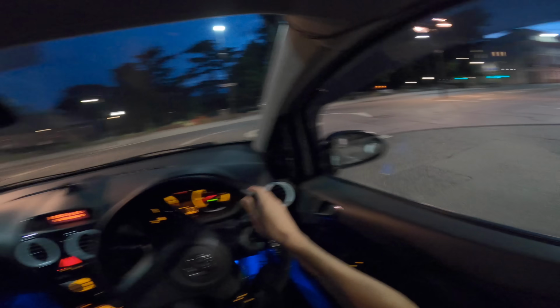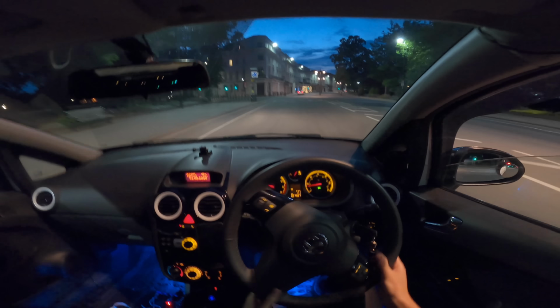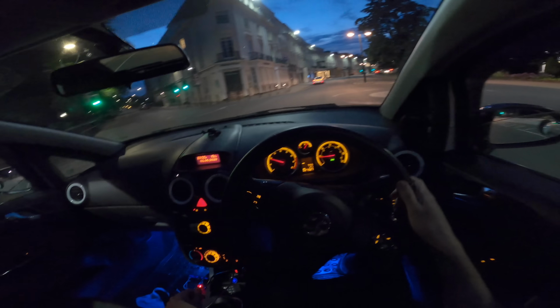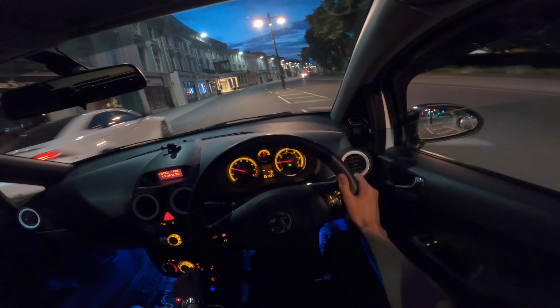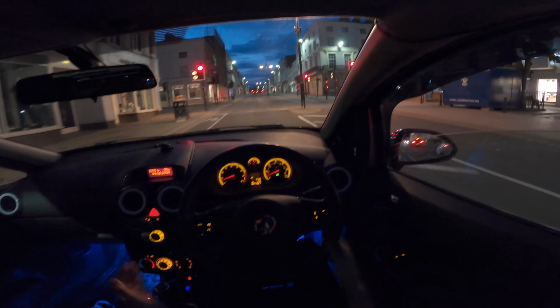Speed bump. Come on. You're right, boss. Mate, look, it's like a ghost town. Right, let's go up here. This is the main parade, I think it's called. Oh, thank God we're stopping. I need an excuse to accelerate.